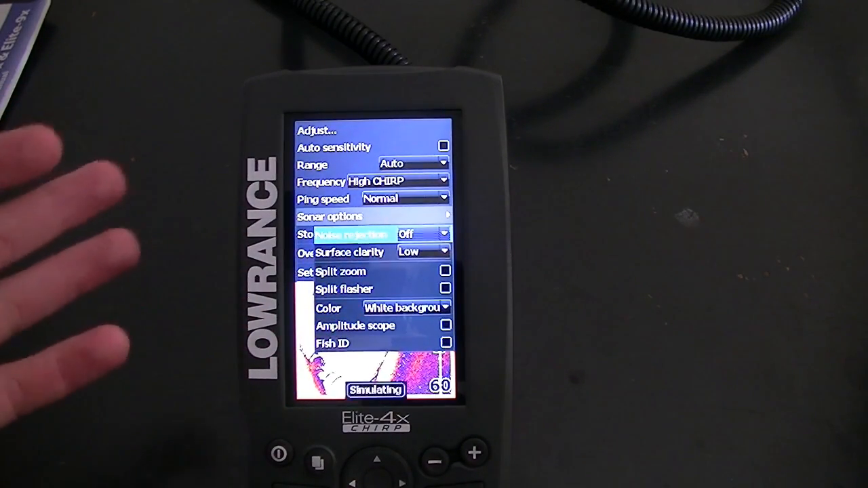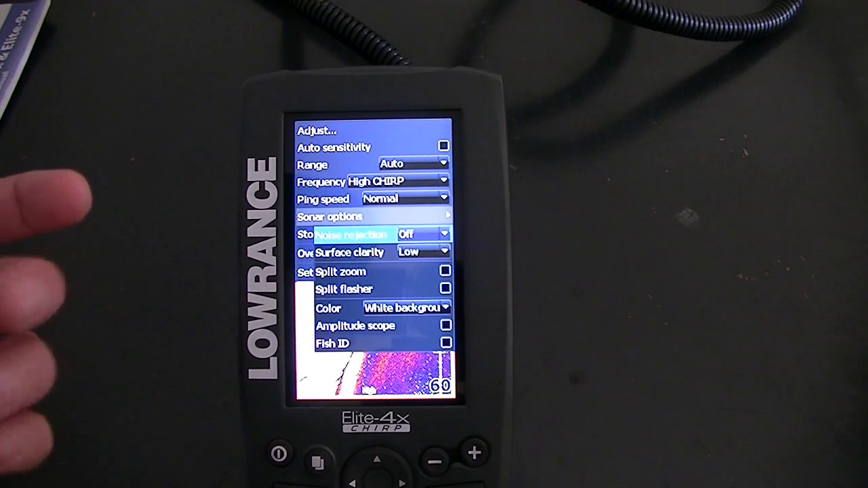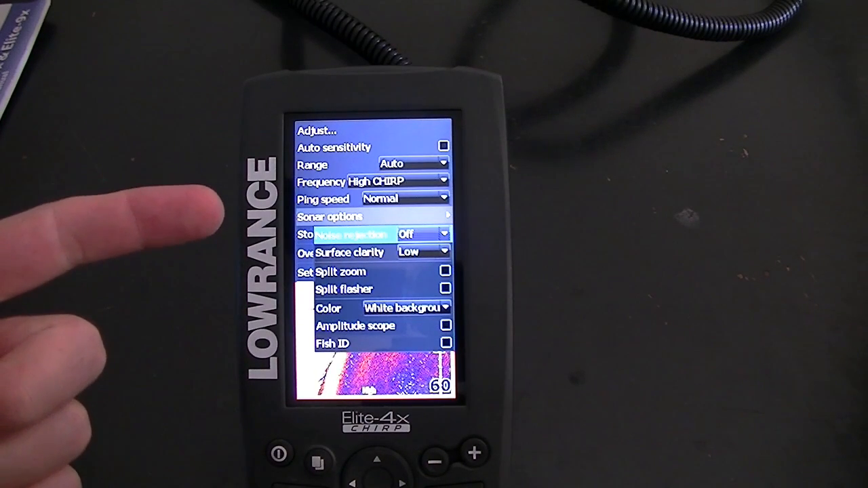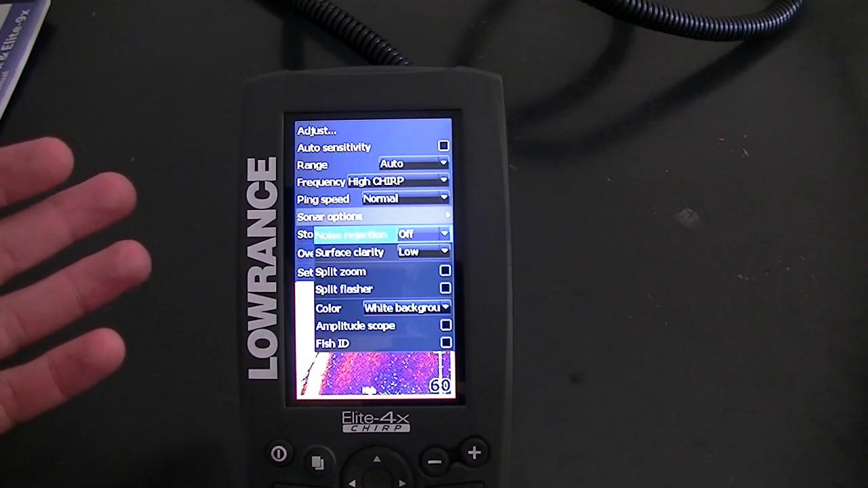The surface clarity, that's a big deal right there. How clear is the top? Most things float up to the top before they sink to the bottom, so there's usually a lot of clutter up top. If you're fishing pretty murky water, you're going to want to put your surface clarity on low.